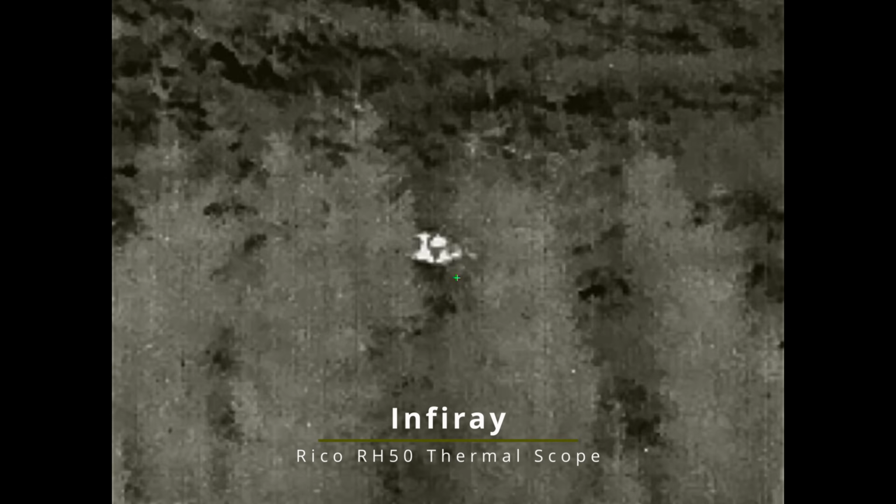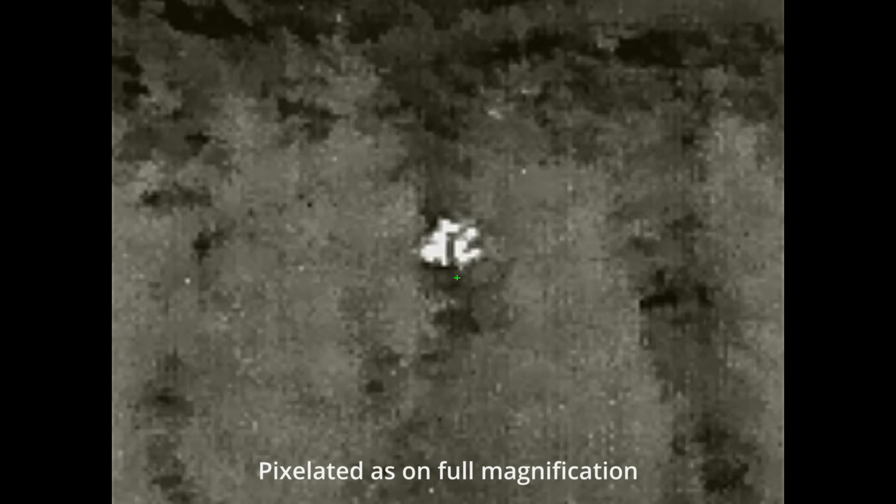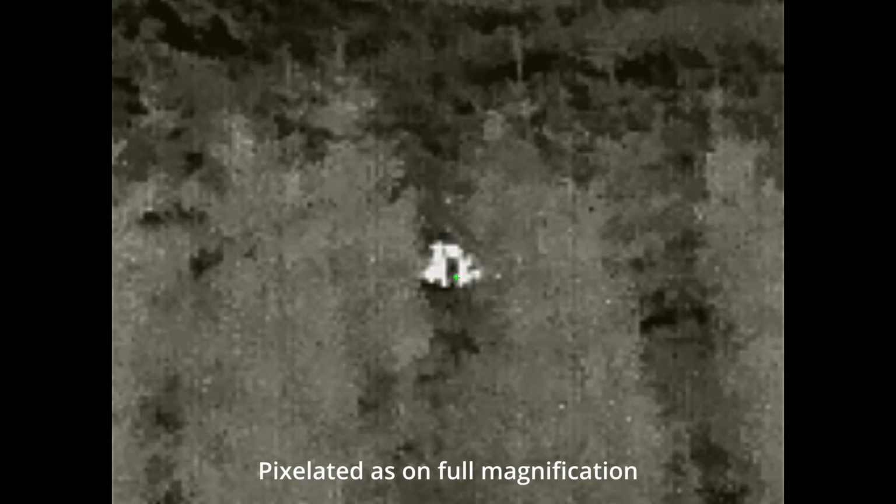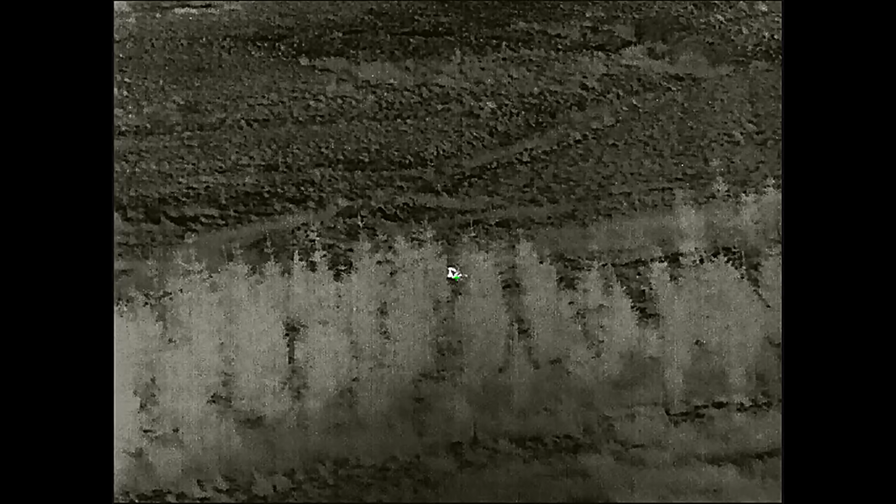What I hadn't realised was this fox was making its way along to another fox that was lying down on the tree line. So what I actually did was switched over to the thermal scope, as you can see, and you can see this fox is licking the other one, so it looks like they're actually a mated pair. The other one was obviously lying up there waiting. They're still quite a distance away, as you can see. I've just zoomed out with the scope.